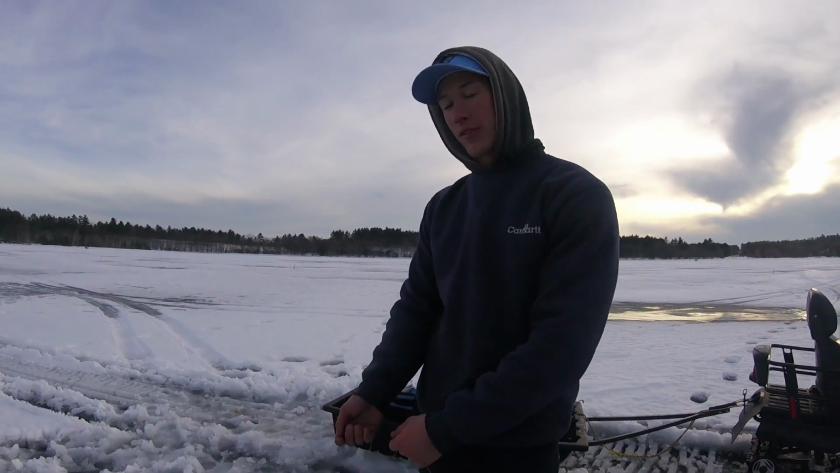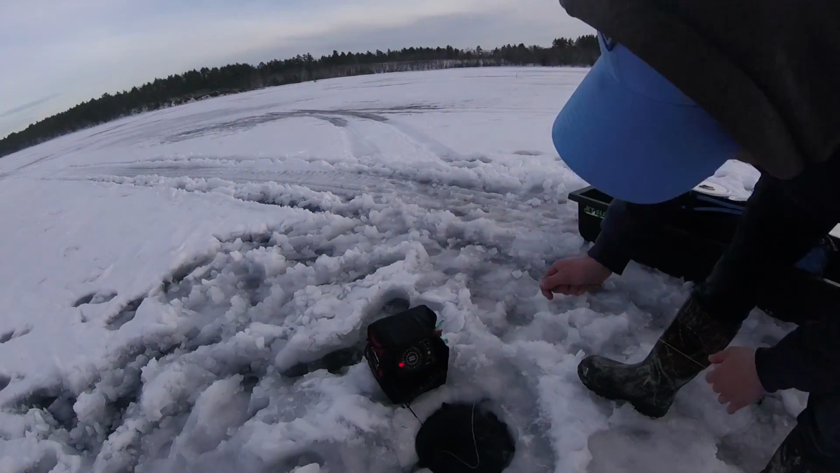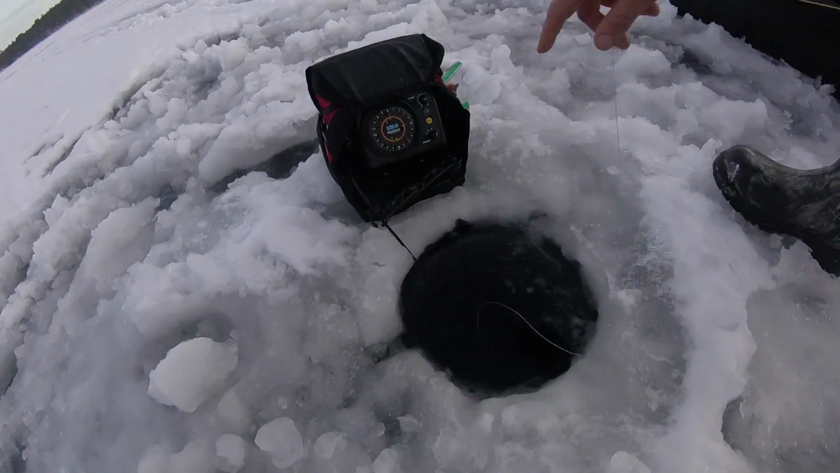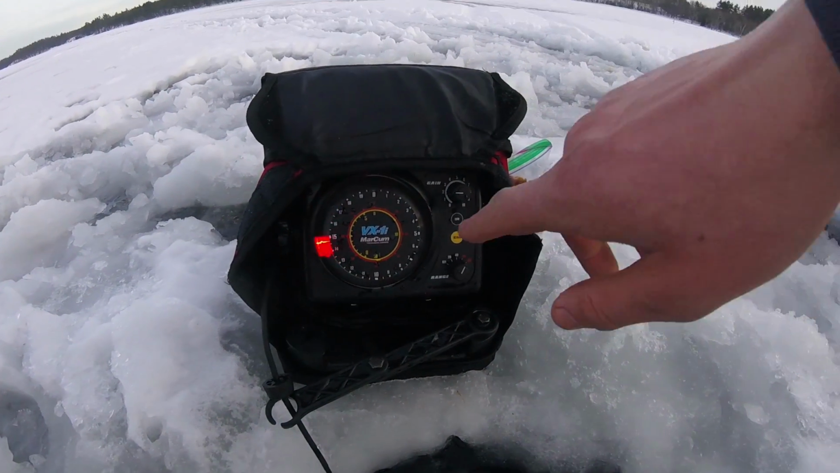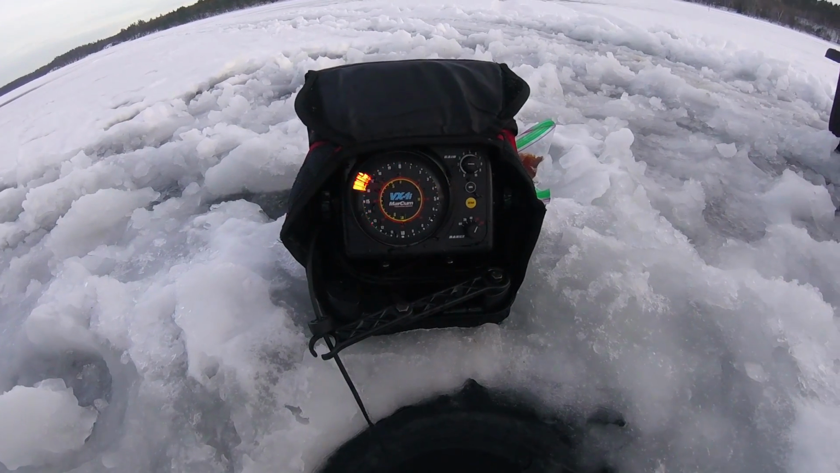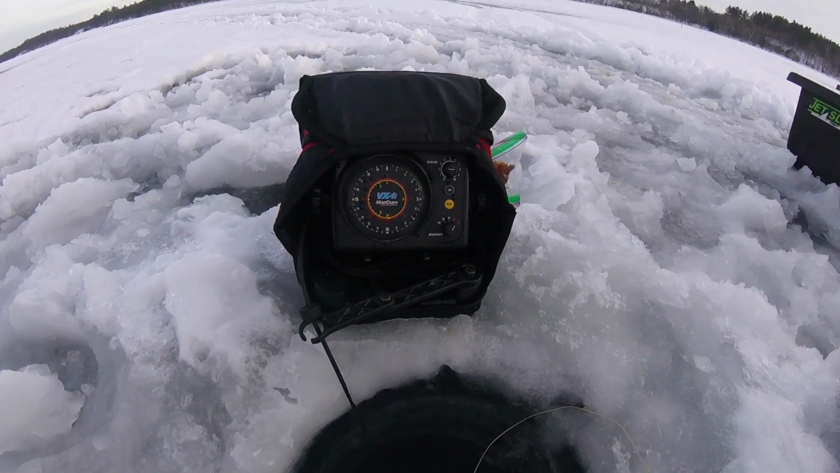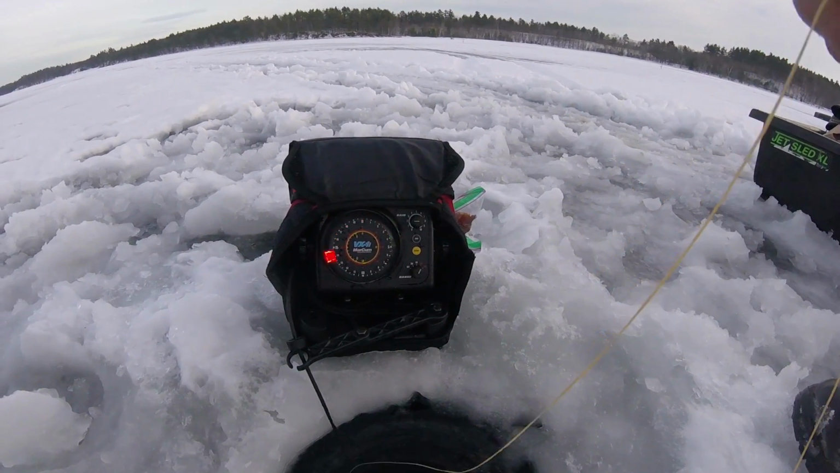We're not going to sound it. We're going to use the flasher. So as I lower the bait down, you can see right here, those 2 hard red returns are my bait, and then the sinker right above it. We're just going to lower it down, and I'm just going to stop it wherever I want my bait to go.